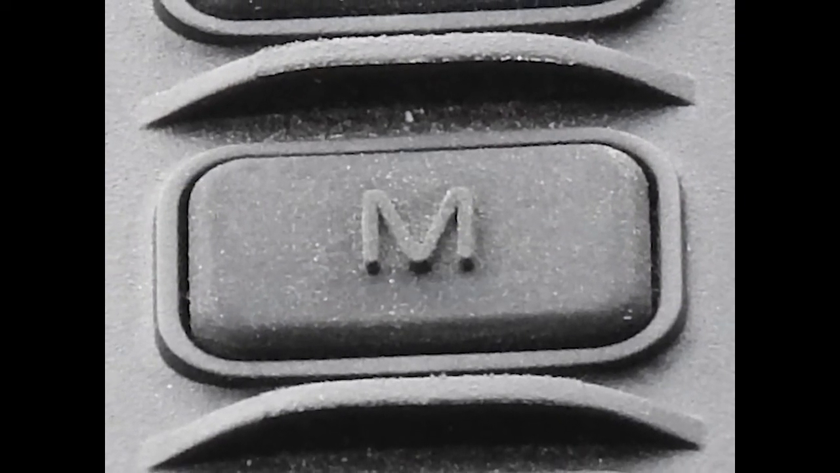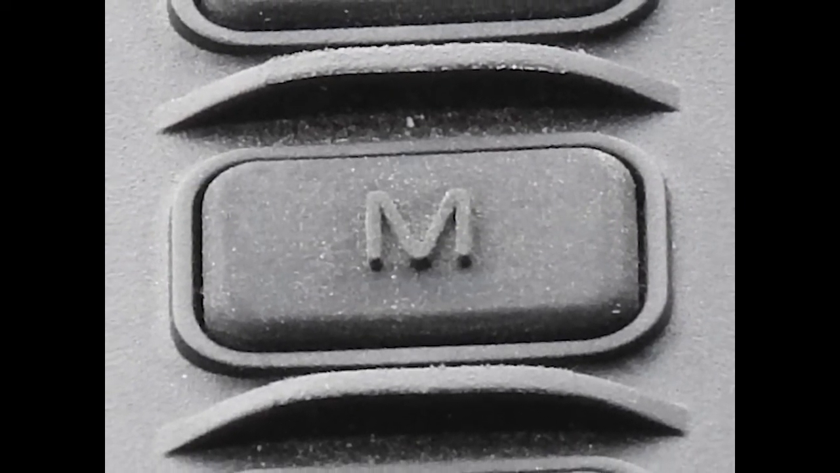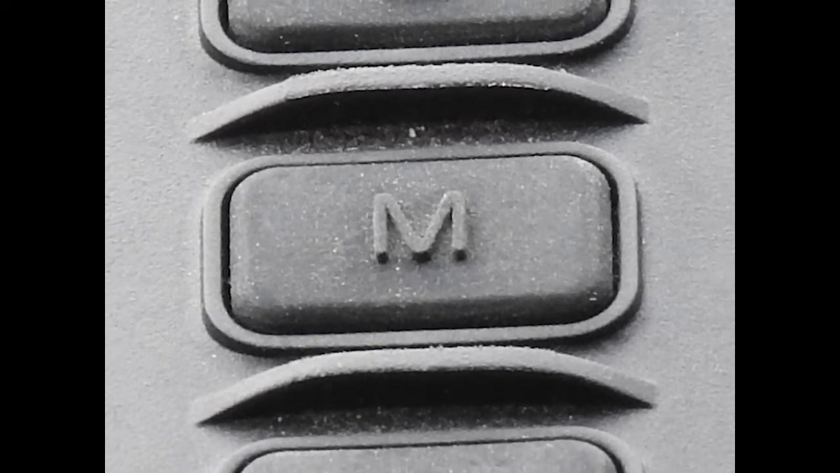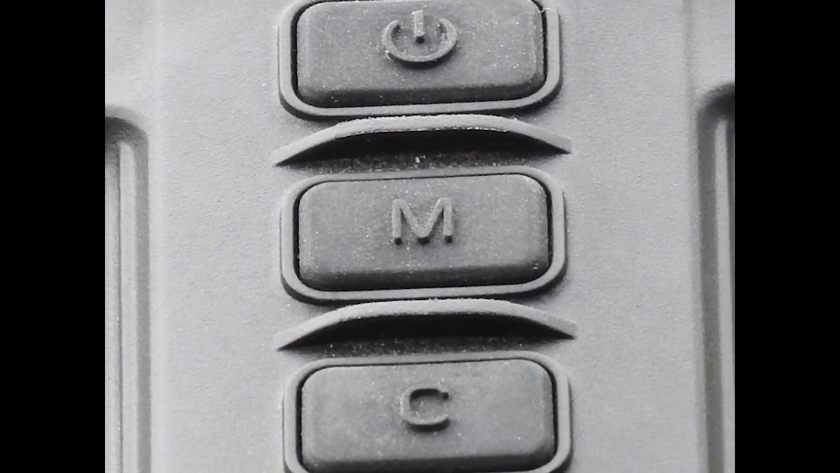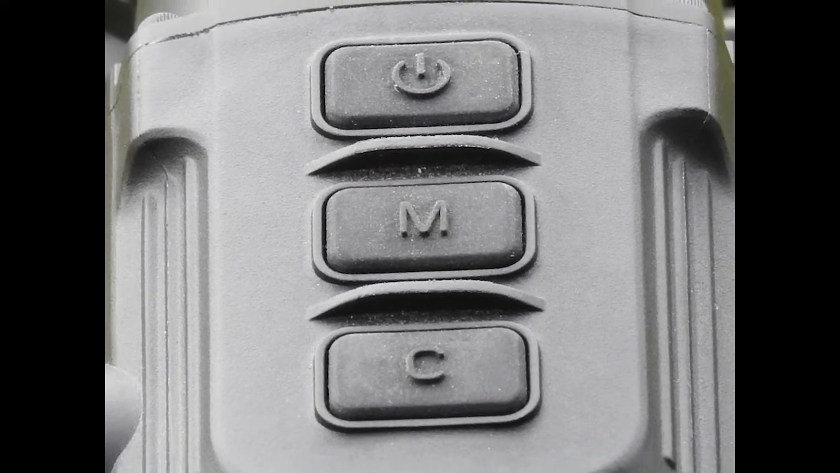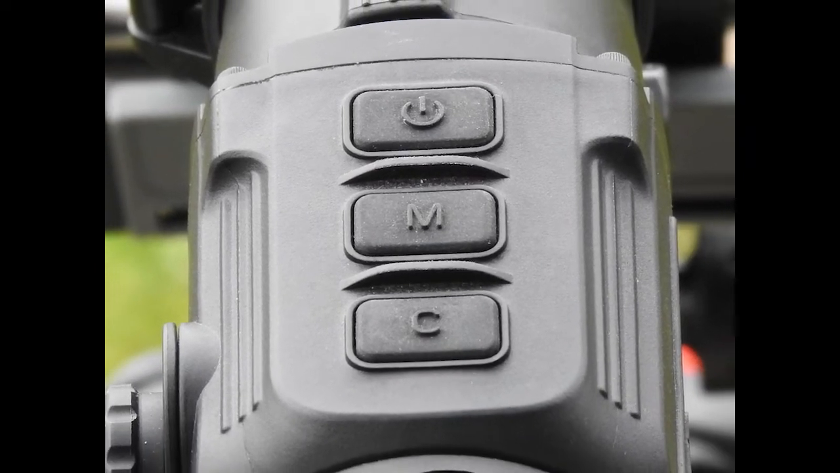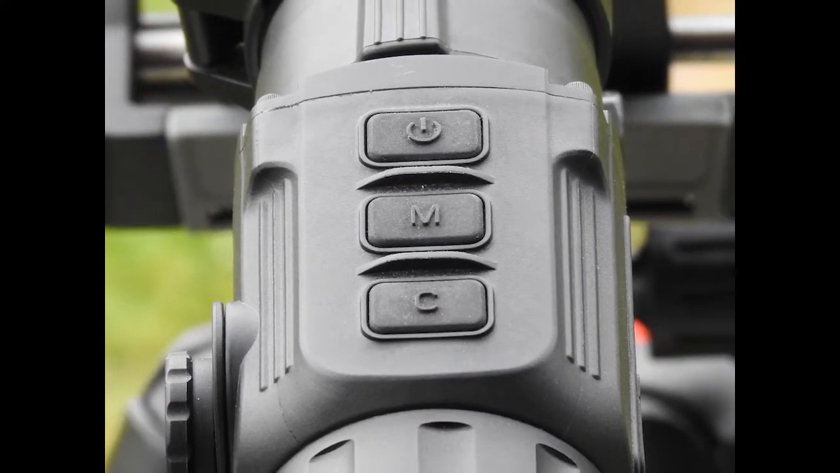So just before we get started, a quick note on the menu system. A quick press of the M button in the middle brings up your quick menu, and then the button at the top controls the options across the top, and the C button at the bottom controls all the options across the bottom. Holding in the menu button in the middle for 3 seconds will take you to the advanced menu, where up and down is once again controlled by the top button and the C button being down. Changes selections via the M button in the middle, and another 3-second hold will turn the menu off as well.